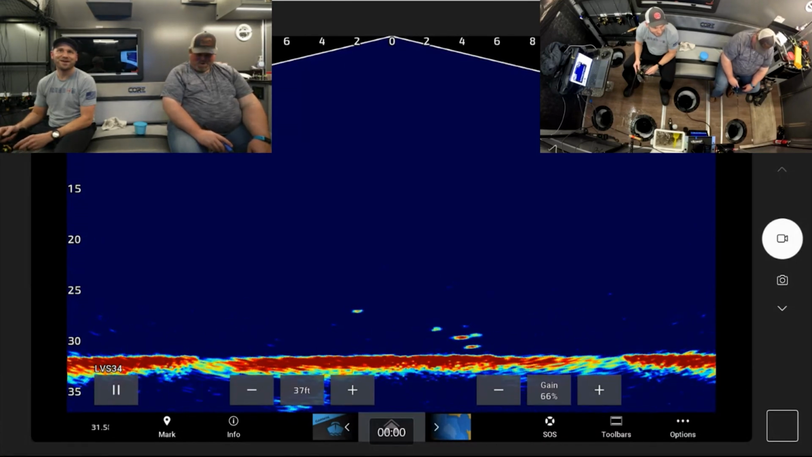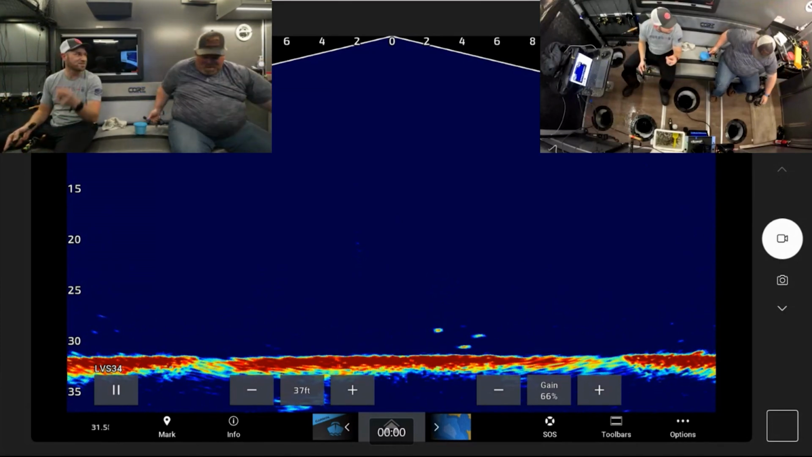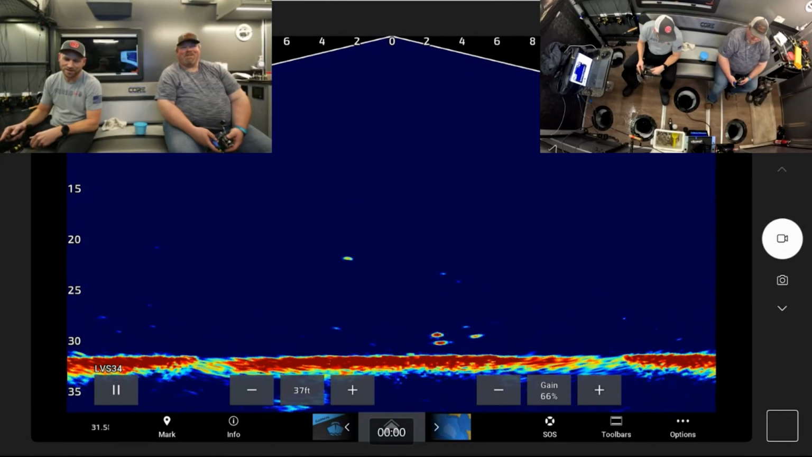$10 up for grabs on next fish, you and Cody. All right, we'll do it. Give him a little bit more time. Oh, there he is. Next fish topside gets the $10 from Joe. Joe, he did check his drag. It was a little nibble though. It could have been a small perch.